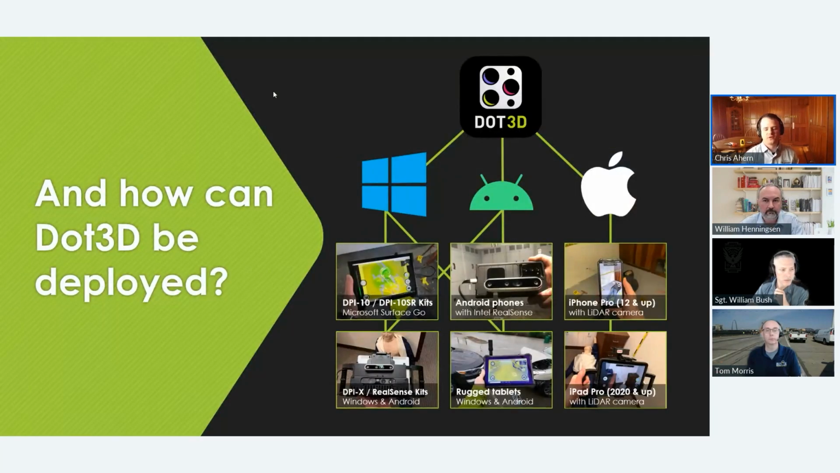Next question is, so this is an application, but how does that application actually get deployed? There's a few different ways in which you can see this technology deployed in the field, and this slide is meant to help explain that. Today we're going to be broadcasting live from an iPad Pro with a built-in 3D camera. But there are other ways in which Dot3D can be deployed as well. As you see here on the screen, it can be on a Windows, an Android, or an iOS device. So it's a full three-platform solution with a variety of options of how you see that technology deployed in the field.